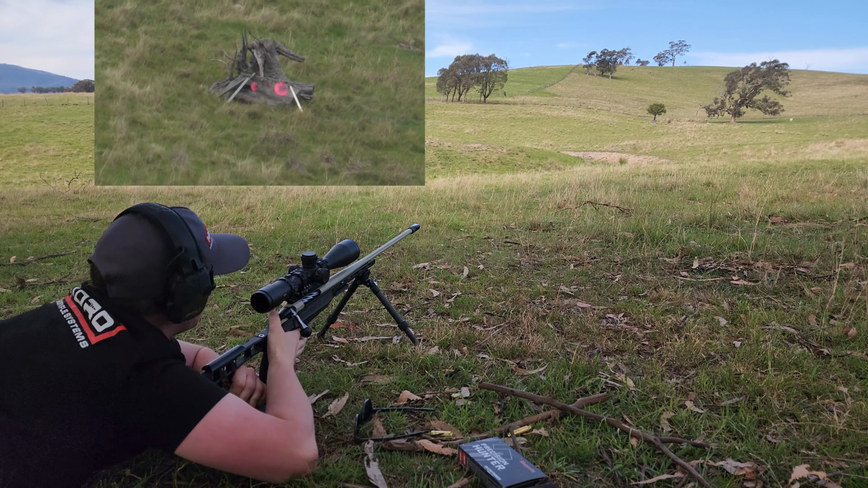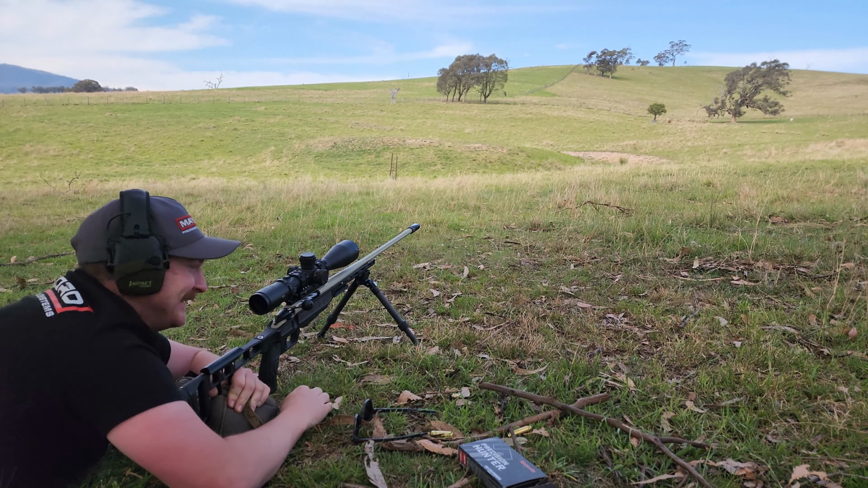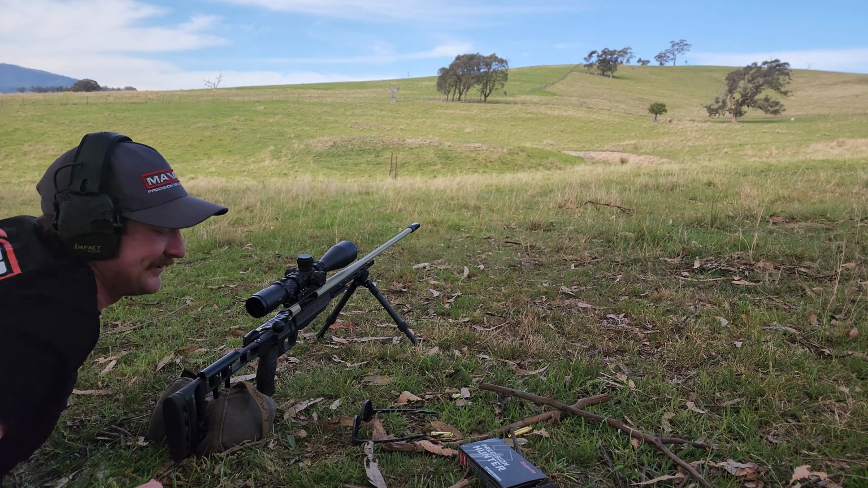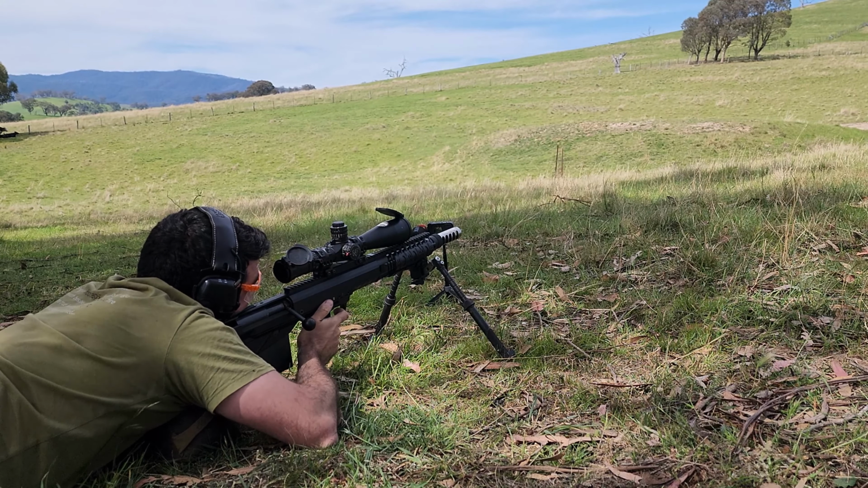Impact. He's dead. That actually doesn't recoil too bad for how light that is. My God, it's that Manil brake, the JST. Stop recording, Ken. It's so smooth. I do that every time to get eyes. Yeah, it seems like it would be a mistake.